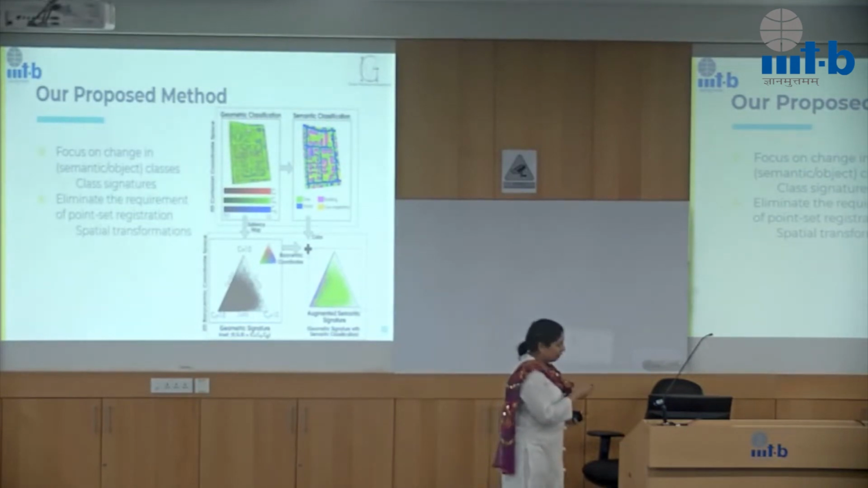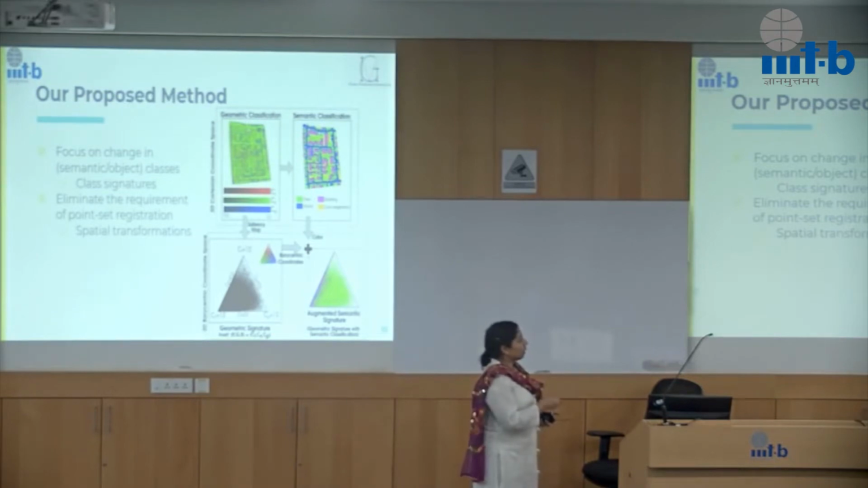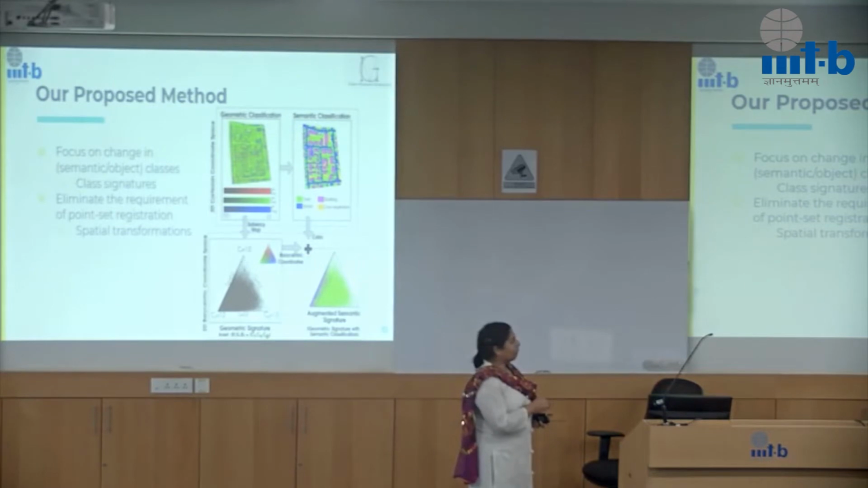So as I mentioned, we are doing spatial transformations here. Here the spatial information of a point is its XYZ, but here the spatial information of the point is its probabilistic geometric classification. That is CL, CS, CP: the probability of a point belonging to the line type feature, the probability of it belonging to the surface type feature, and the point type feature. So that's essentially what we have done here.